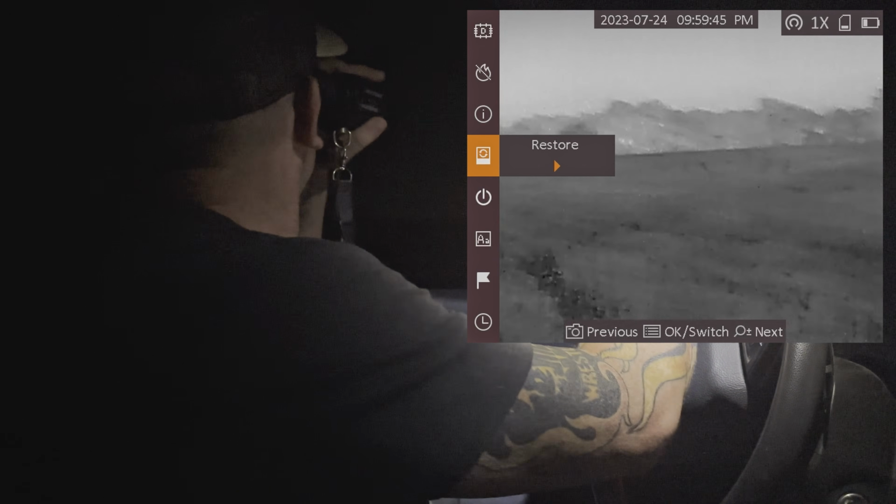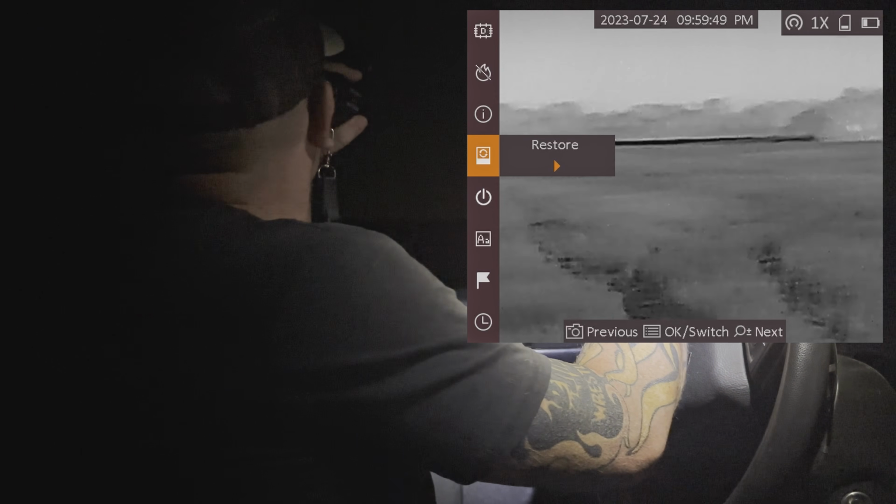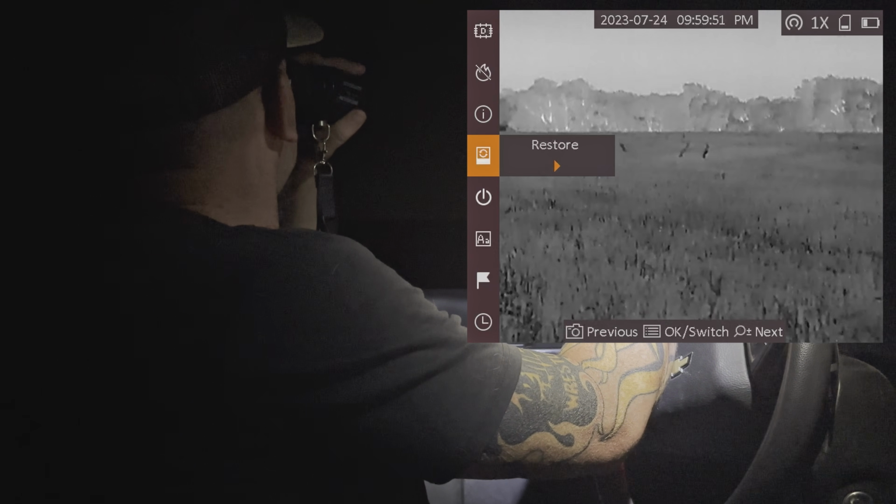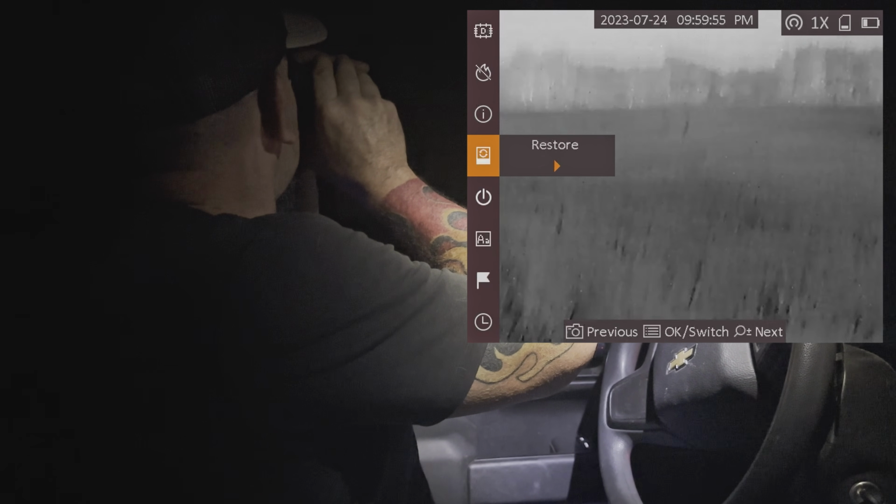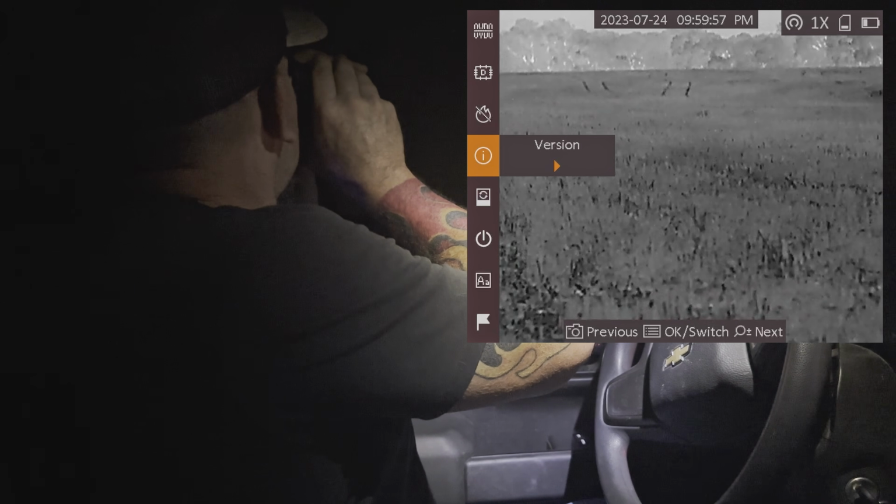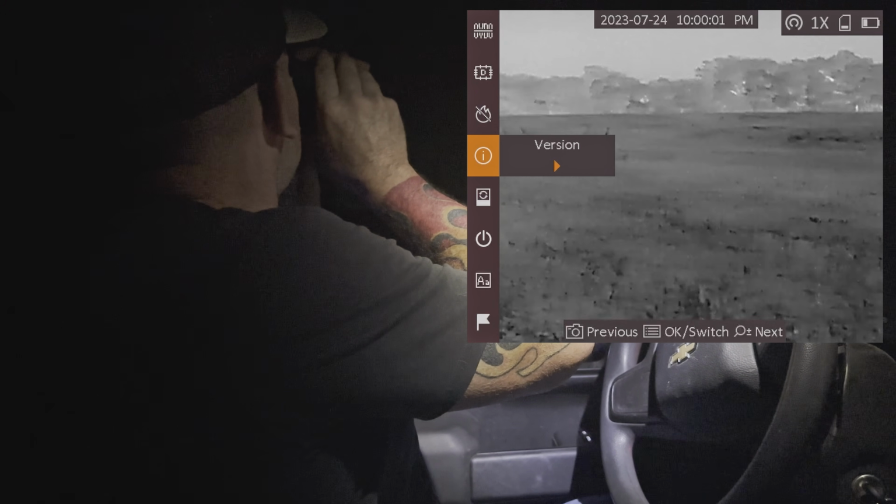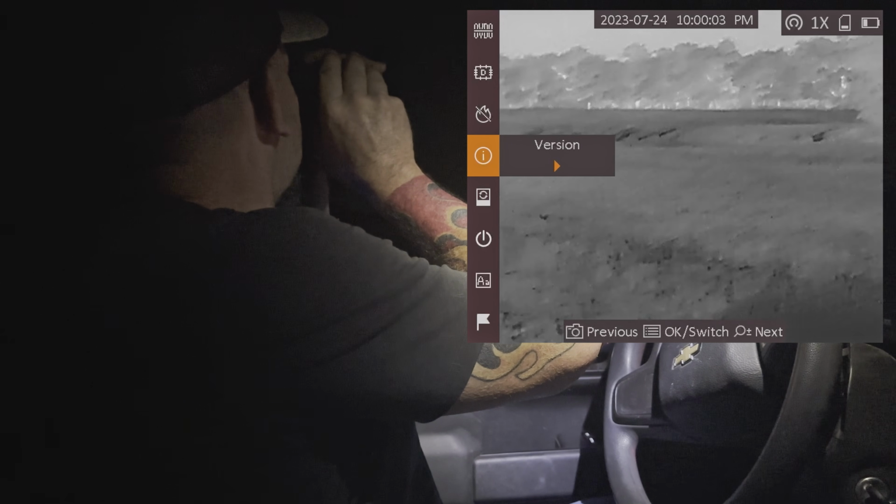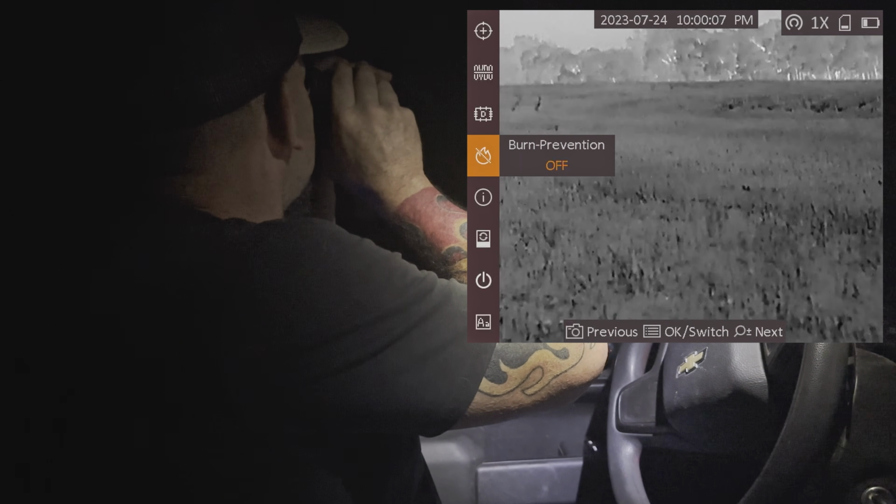Restore, I can hit that restore and clear my pictures. If I do internal recording and not doing it through the app, which I'll go over in a second, I can hit that restore and that will clear everything up. Version, this will tell me what is the current update on this scope. So if I need to go to the AGM website, I can go in and update my scope if there's a new update coming.